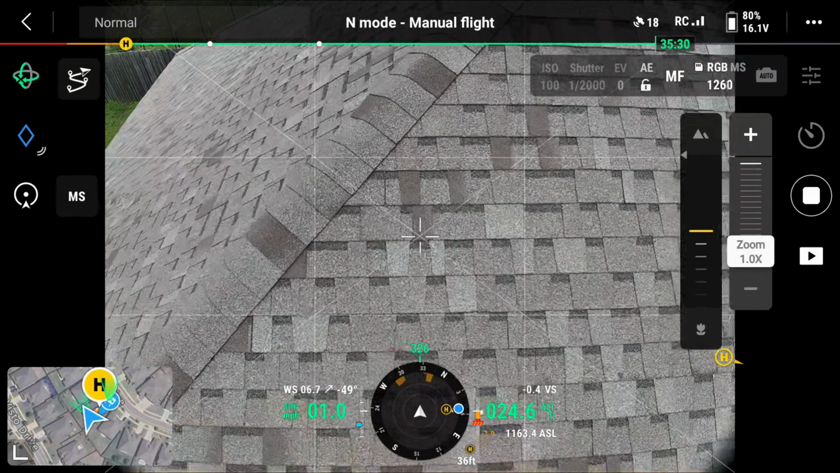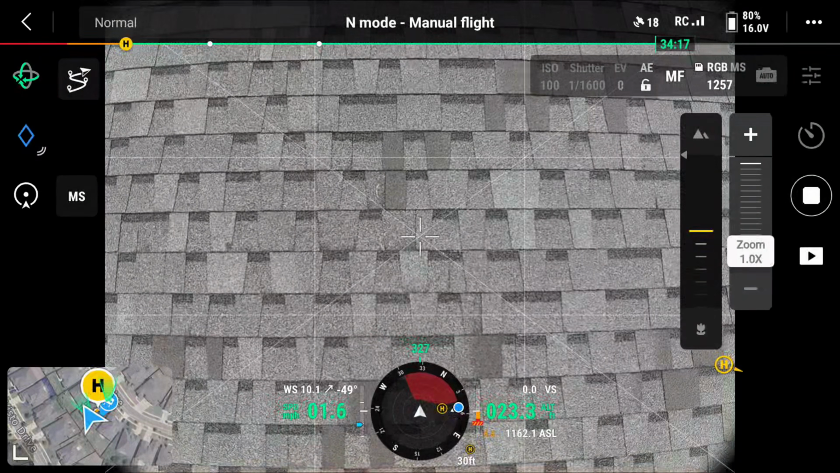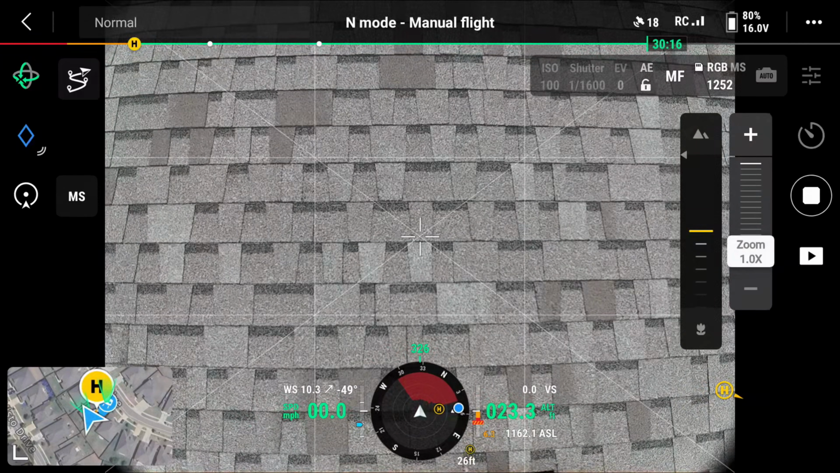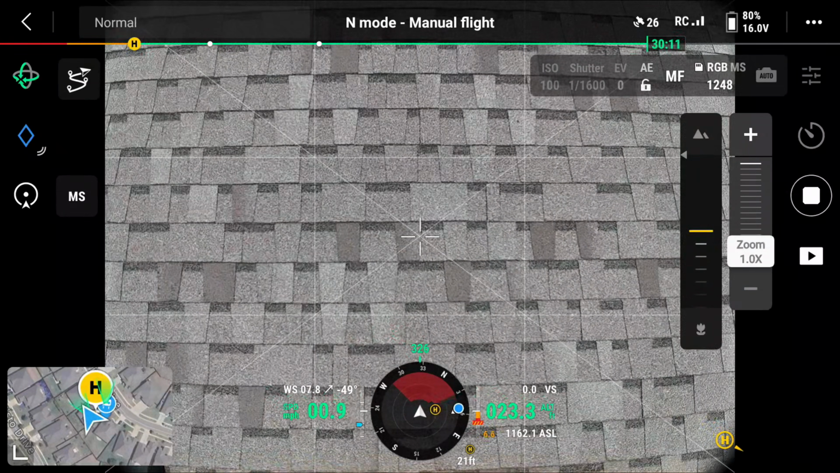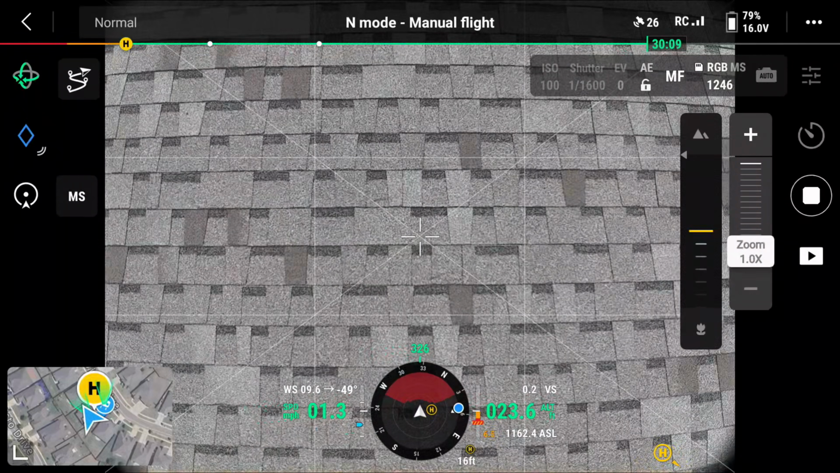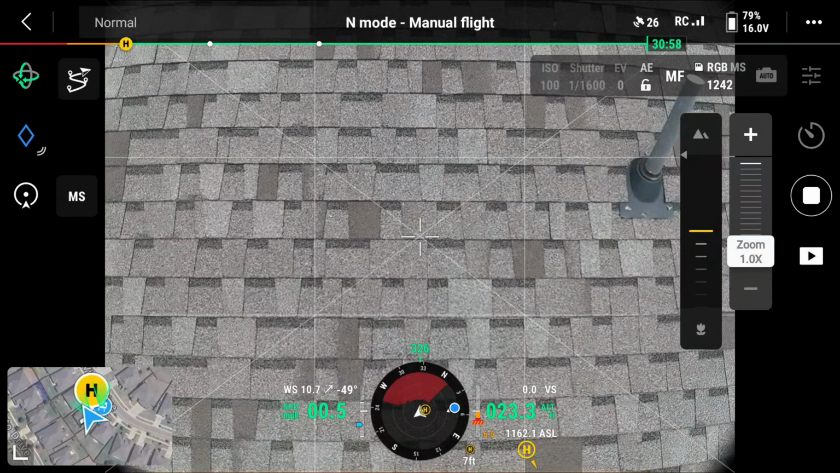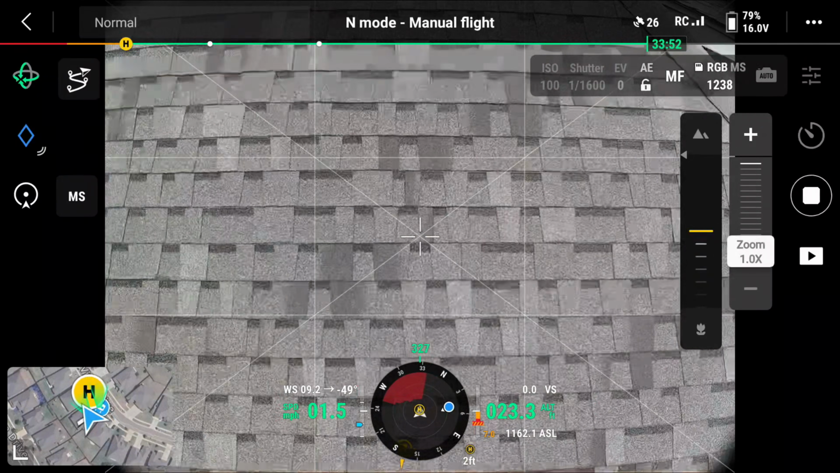You can also hear it potentially beeping. This is the obstacle avoidance. You can see the red on the bottom. This is alerting us that we are near the roof, and it's gonna make sure you're not actually gonna touch the roof. And I'm not joking with that. This thing's actually hard to crash. You have to intentionally try to crash it because this thing is so incredibly powerful. It will keep you away from the roof itself.